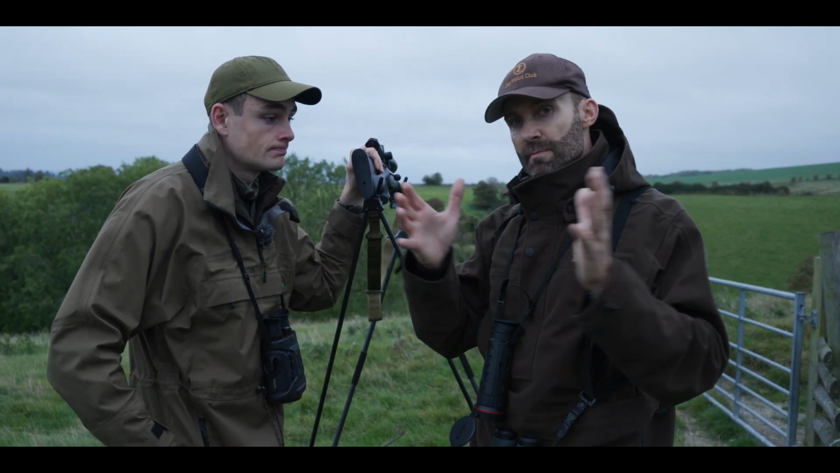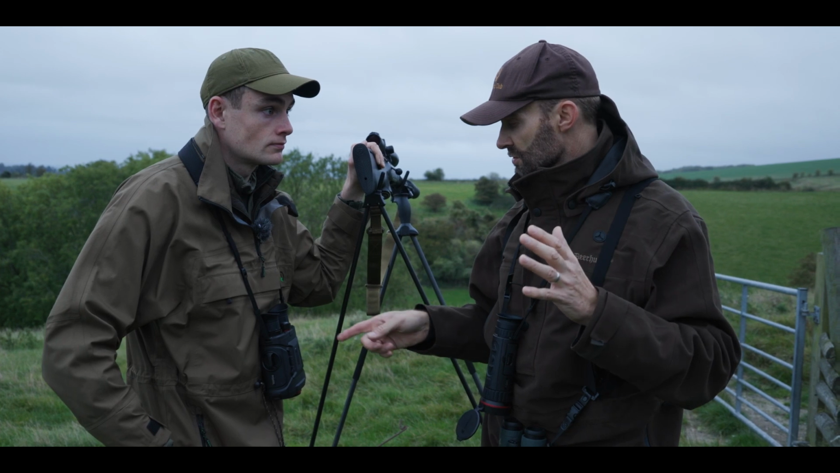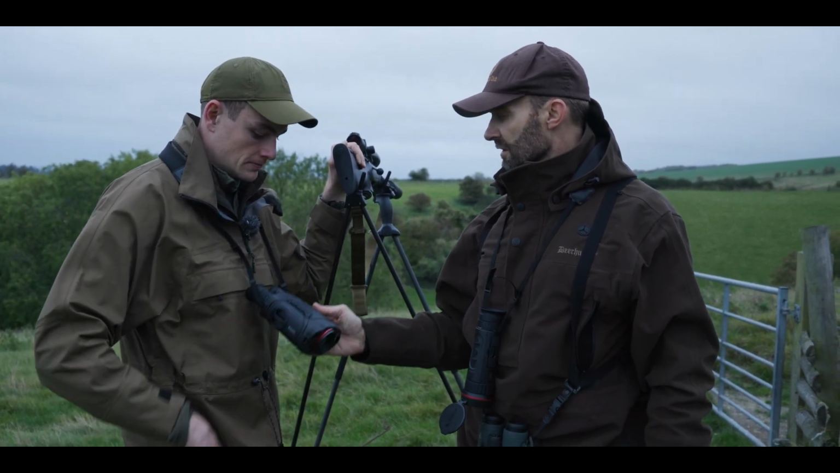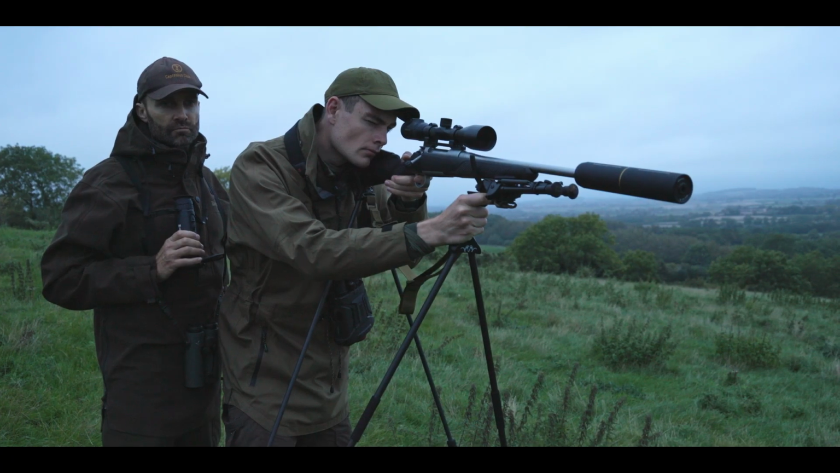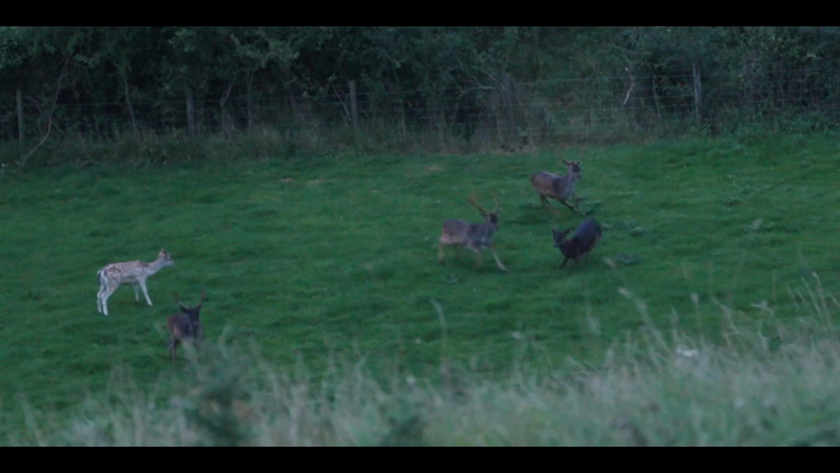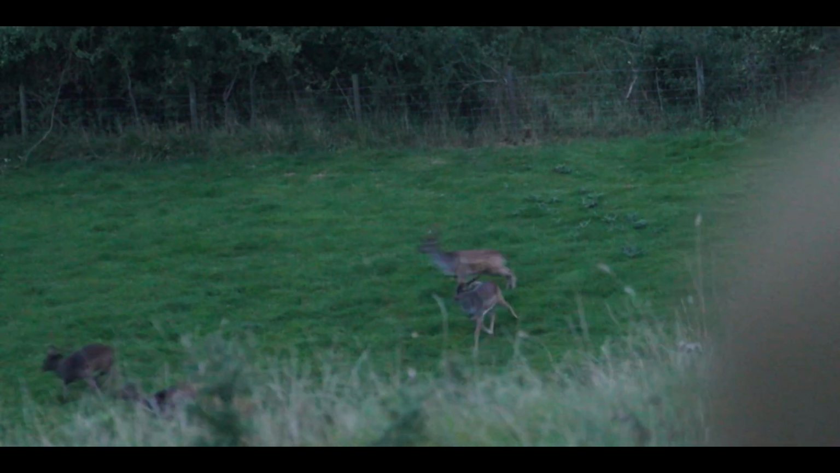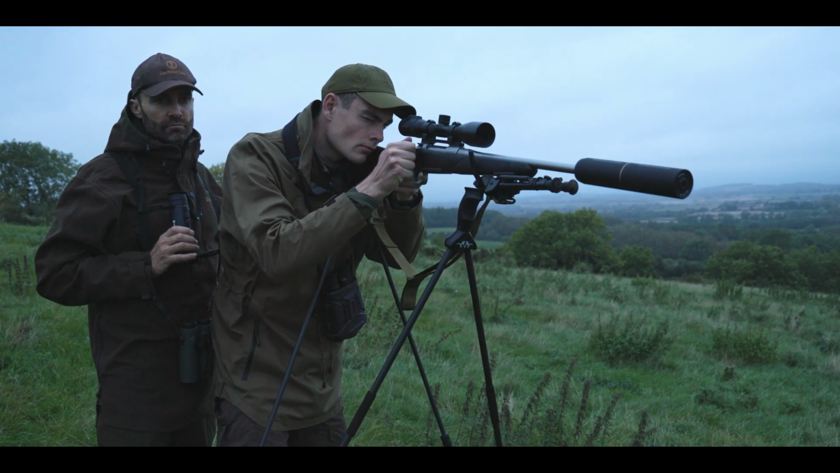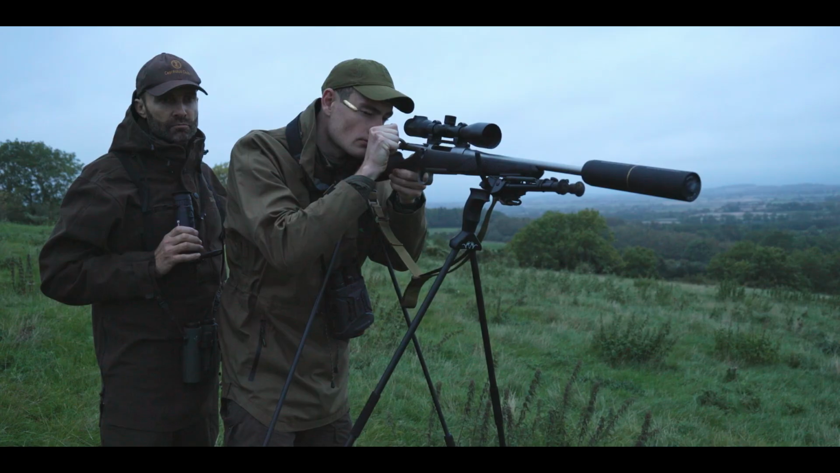Because as we came past that field, we were able to spot. You're using the Raptors, aren't you? That's the one. Yep, which are RQ50L. Really nice. Yeah. And so we were able to pick up those deer in the field, and then kind of empowered by that, we worked our way back round, so we got the wind in our faces, edged over the top of the hill, and lo and behold, there they were. So a group of bucks. It couldn't have really gone any better, could it?